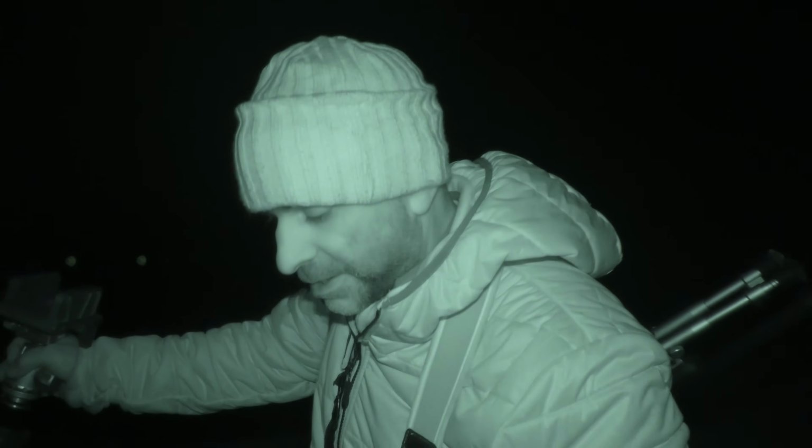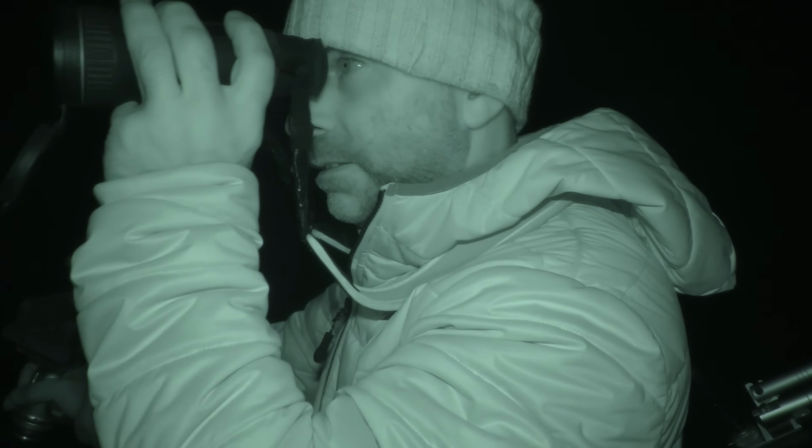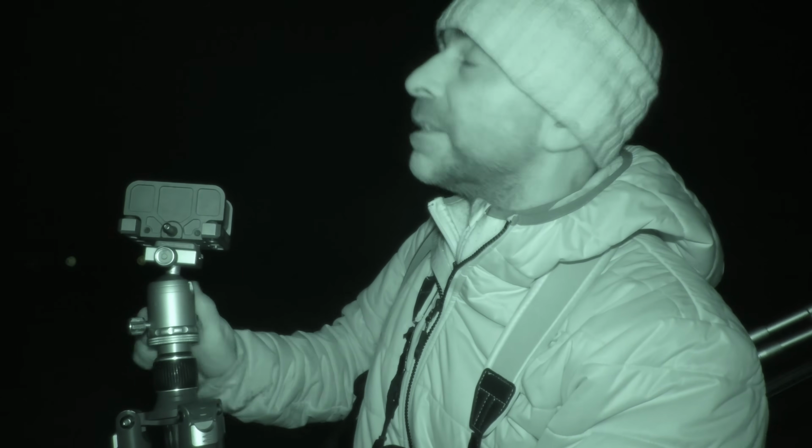Right, so that's a pretty good sized dog fox, that one. So that's one down. Right, I'll head back to the hedge, I think, and keep out of this moonlight.